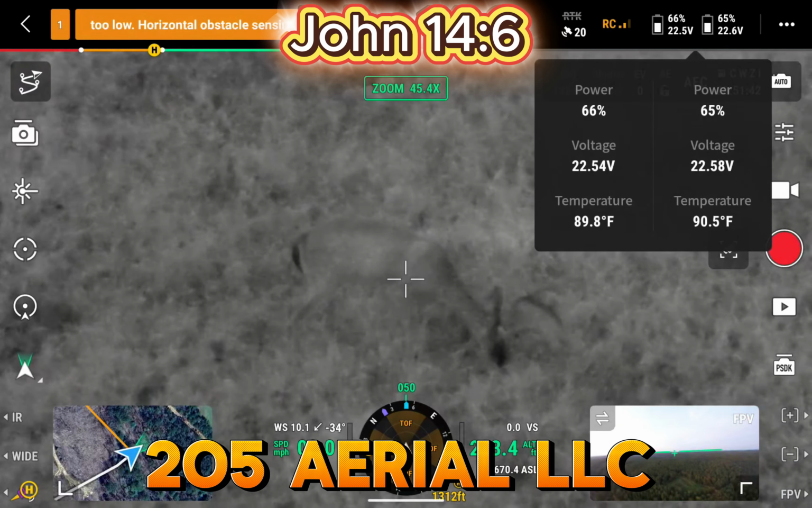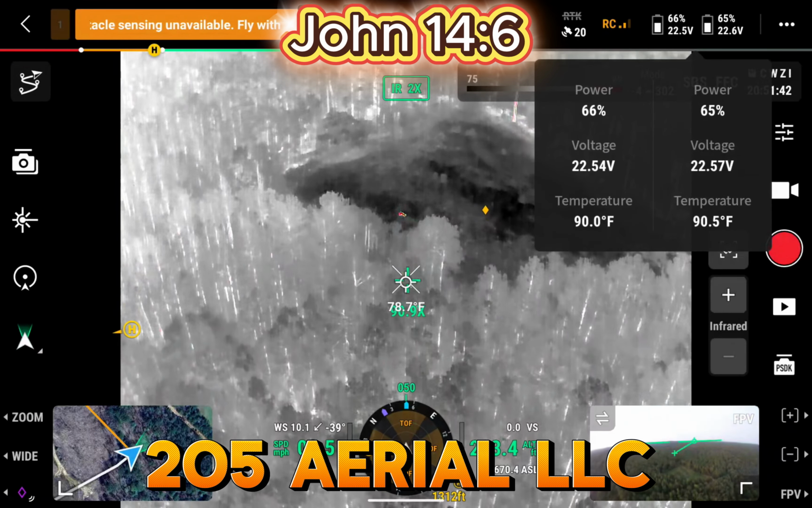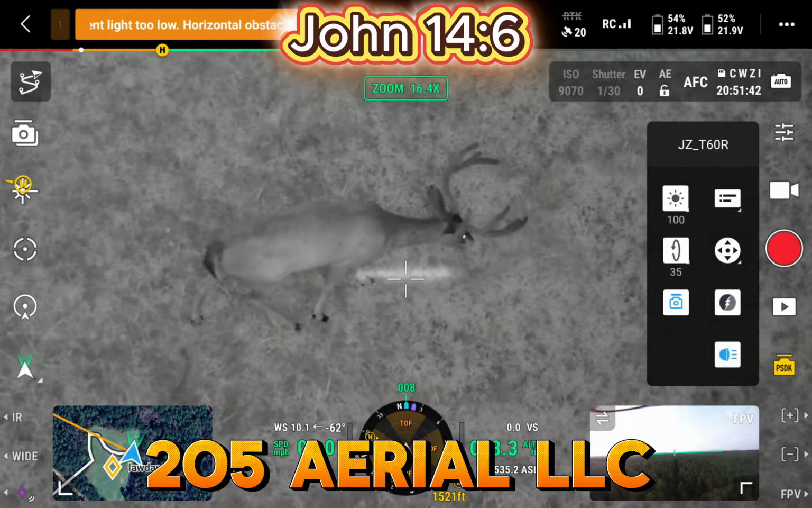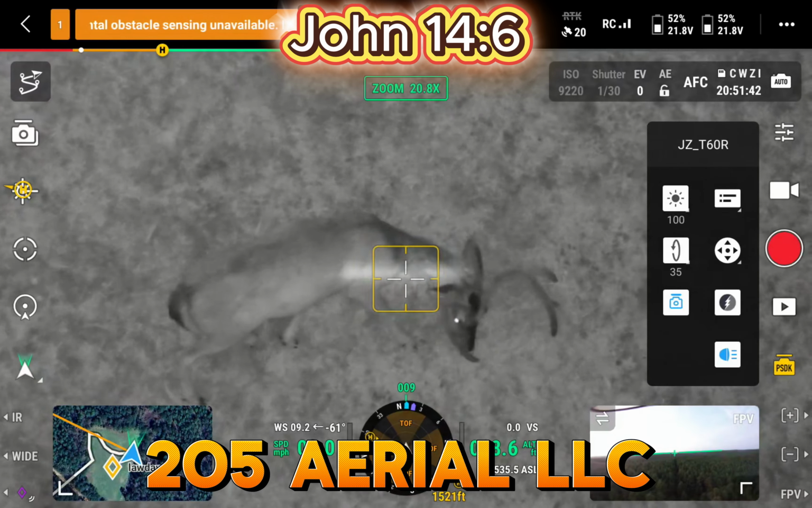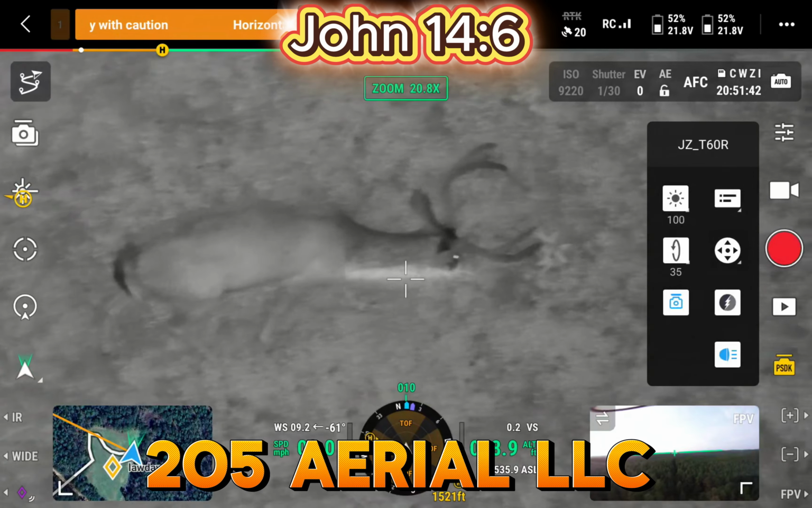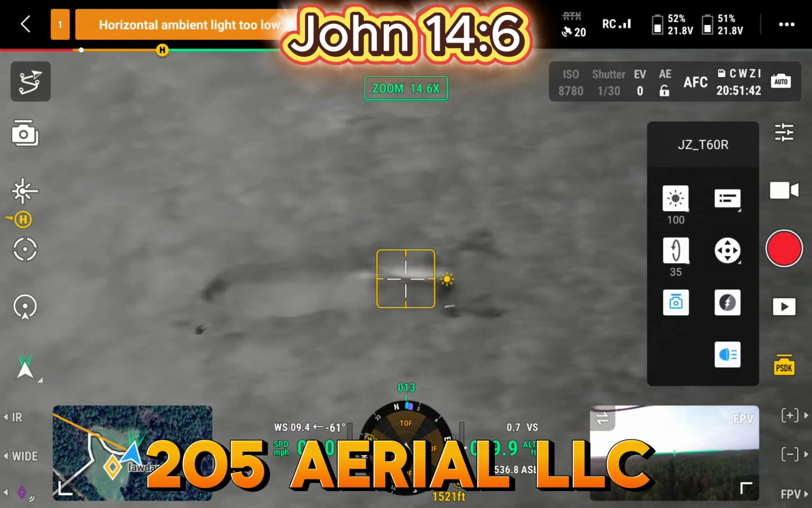All right, this is the Law Dog 3 buck that, if I can get close enough to him without disturbing him, I say he doesn't like him. He's still eating. Yeah, it doesn't seem to bother him. I don't know. I think he may be a 4-year-old. Is he a 9-point or an 8-point? I think he's a shooter. He's going to be close. I think he's a shooter. I really do.